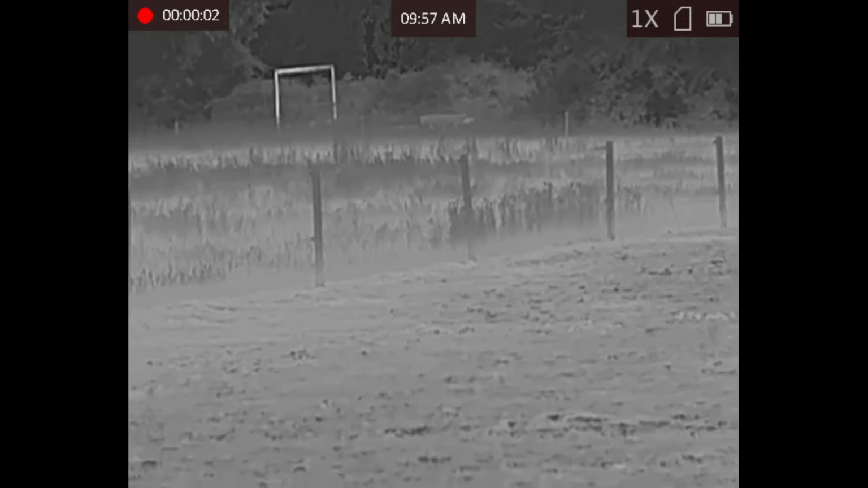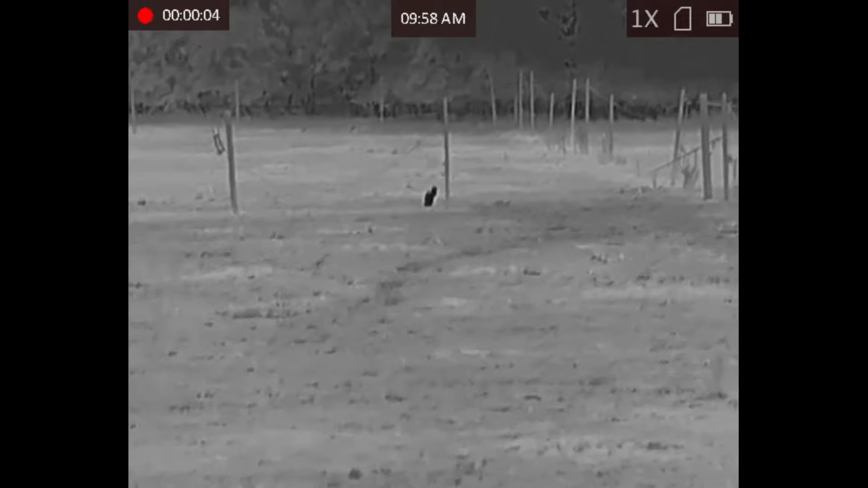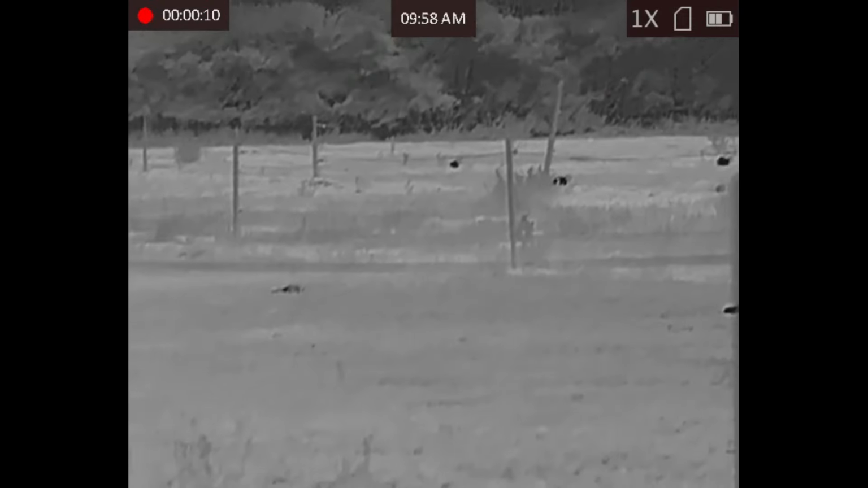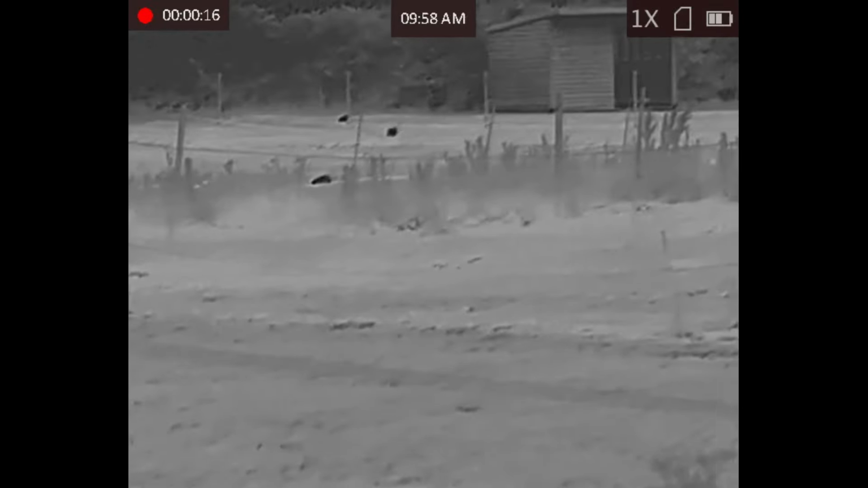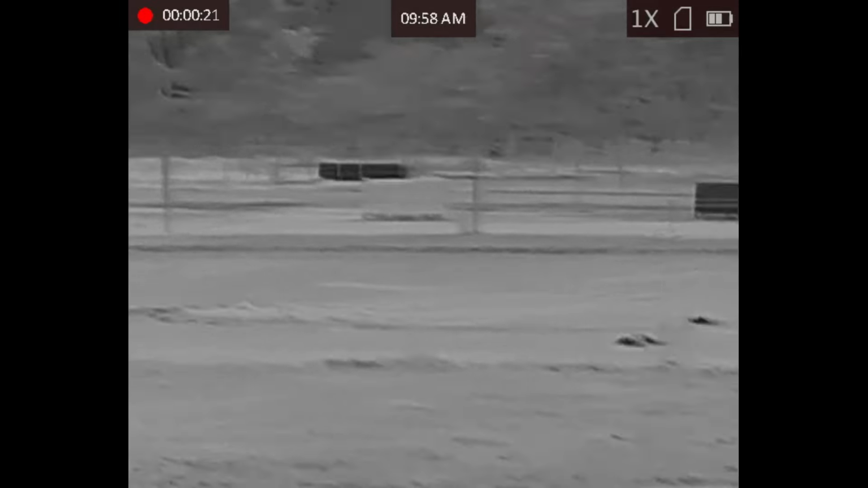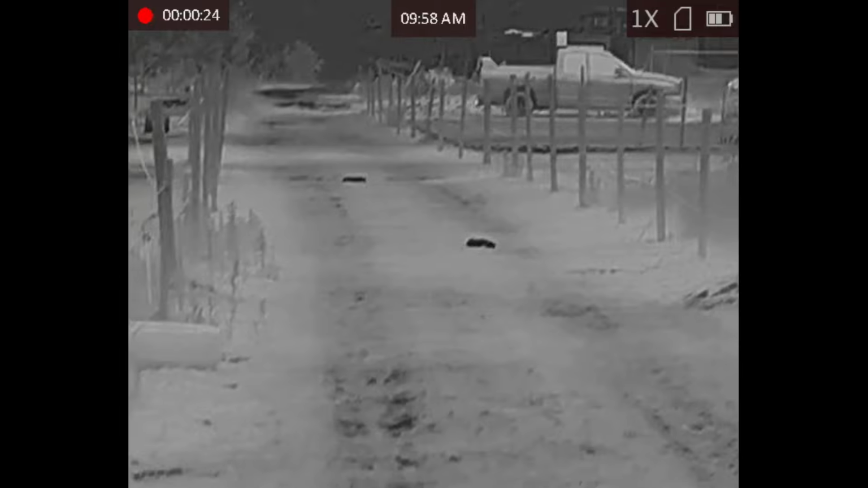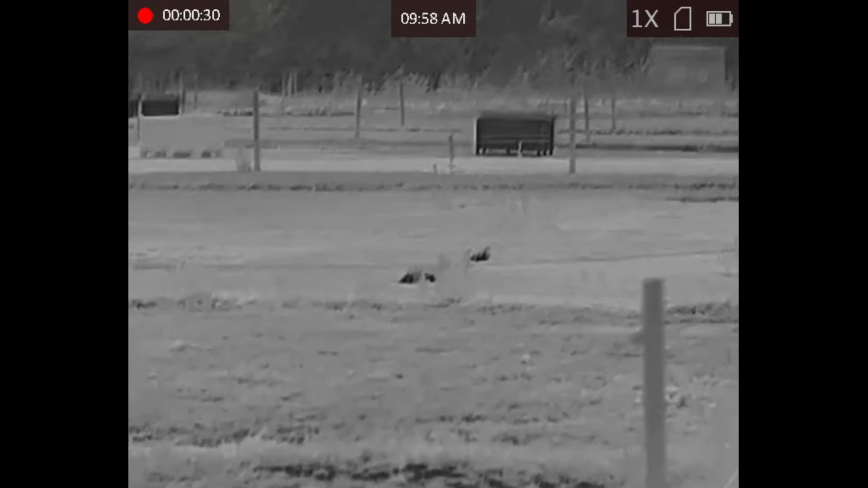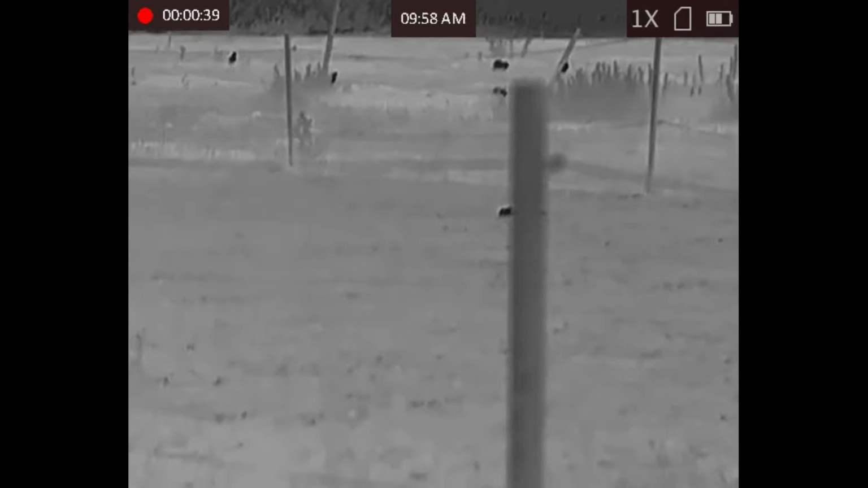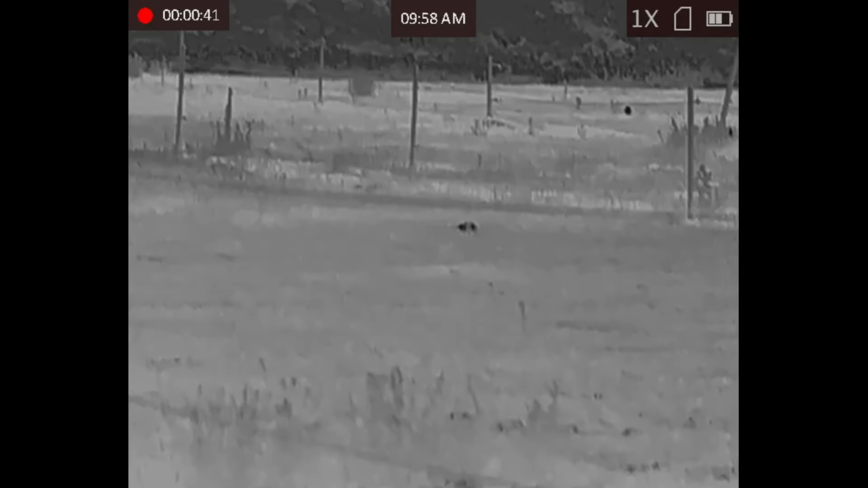So here I am, just taking a little break from proceedings, going around and collecting up the shot rabbits. I'm using the thermal to do this because, as you can see, A, I can see what other rabbits are still about, and B, I can see where my dead rabbits are that I need to collect. The thermal comes in very handy for this because it picks up the heat signature, and the heat stays in the rabbit for a little while after it's been shot. So you can continue shooting and then have a break and go around and collect your quarry with ease. Nice little bit of kit for that.